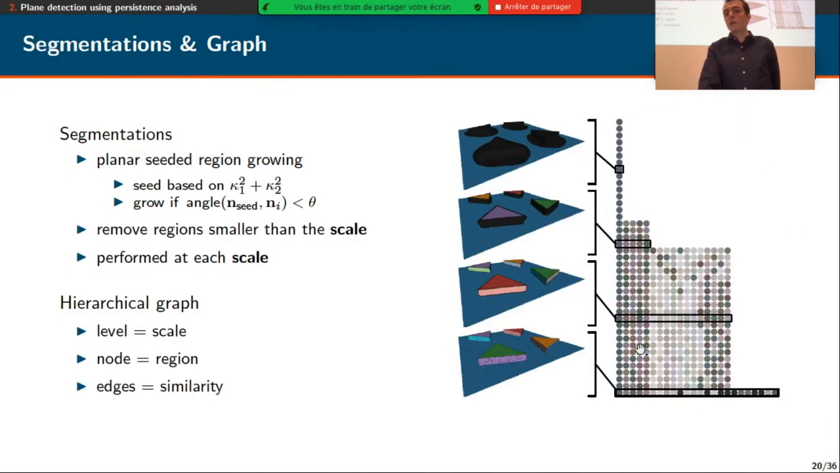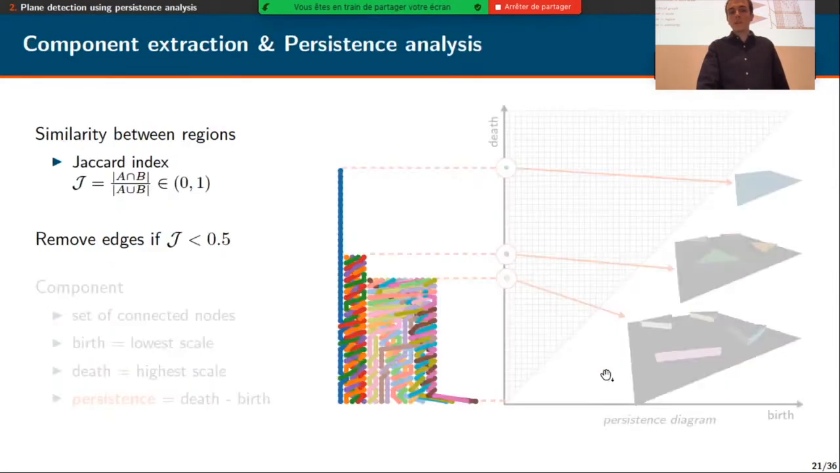So we obtain a large graph, and the goal here is to extract from this graph some similarities across scales. For instance, this green region here, this red one and this purple one that occur at different scales actually correspond to the same feature, which is the top of this triangular part here. So we will encode similarities between regions in the edges of the graph.